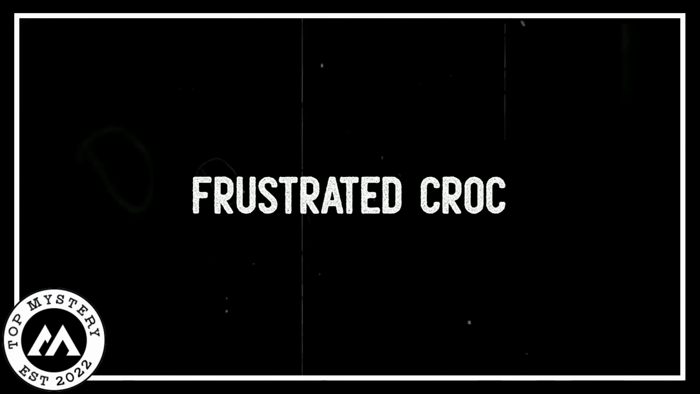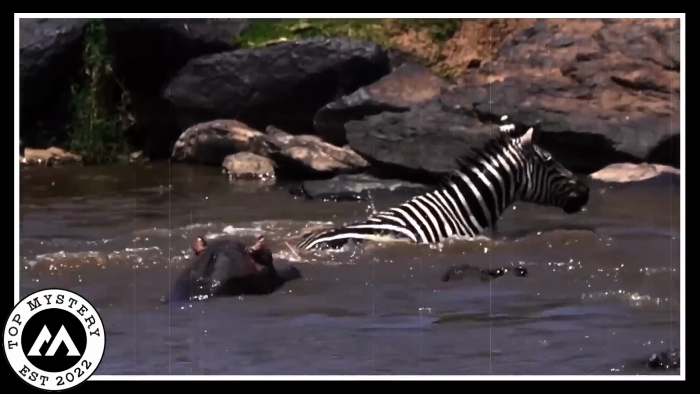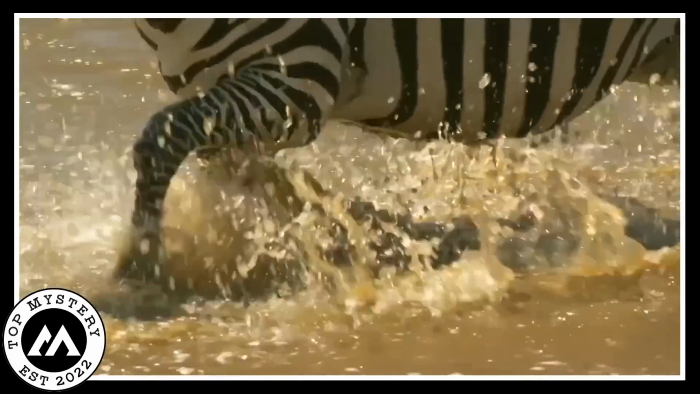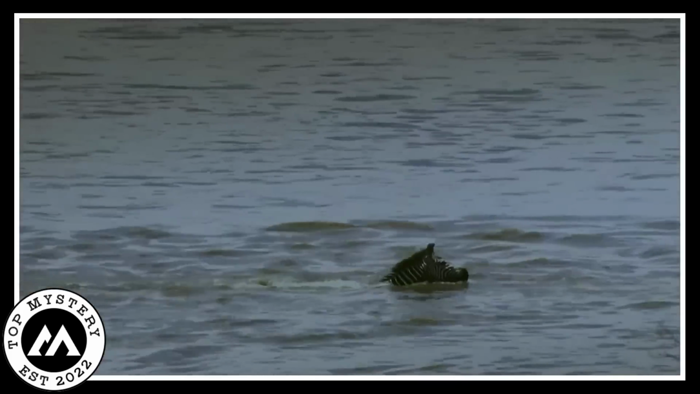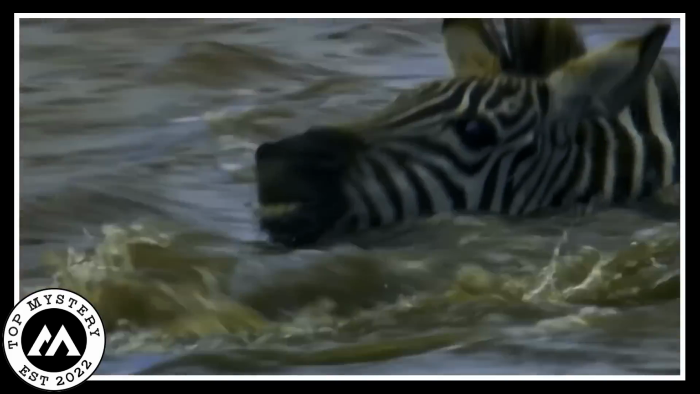Frustrated croc. In the wild, there was a grumpy crocodile who really wanted to eat a tasty zebra. One sunny day, a smart zebra came to a wide river. The zebra was good at crossing water and easily went to the other side, leaving the grumpy crocodile behind in the water.